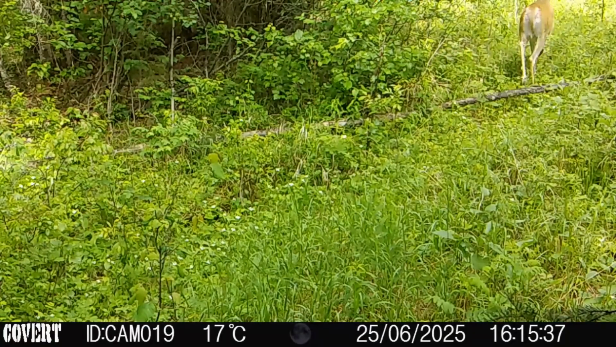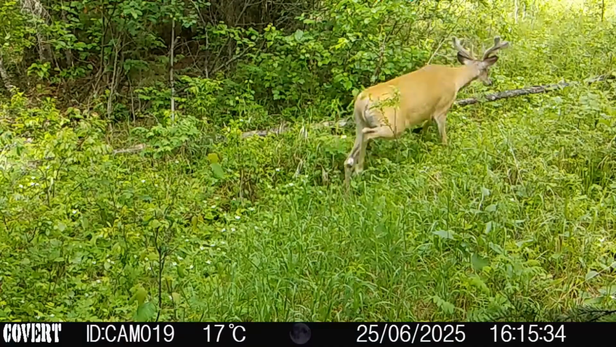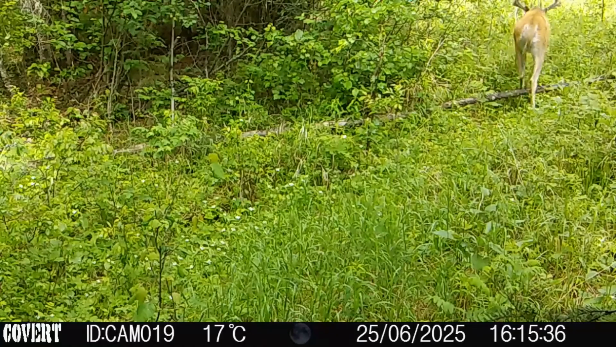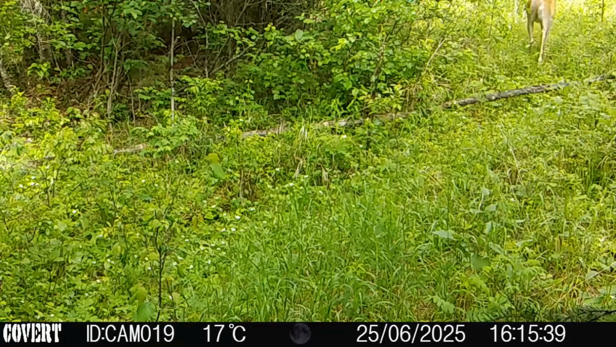Drop tine buck. I copied this video and slowed it down here so you can get a little better look at it. You can see on the right antler that drop tine that's forming there. It's going to be interesting to see over the course of the summer what this deer develops into. He might become a pretty nice whitetail.